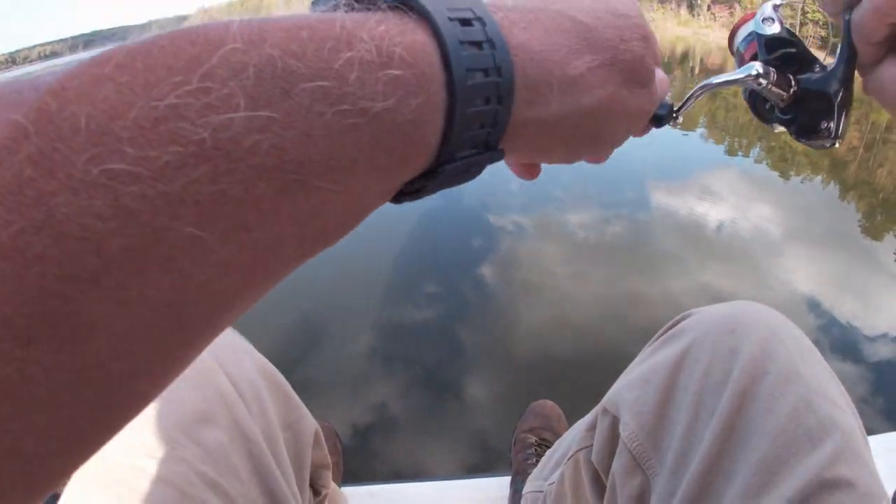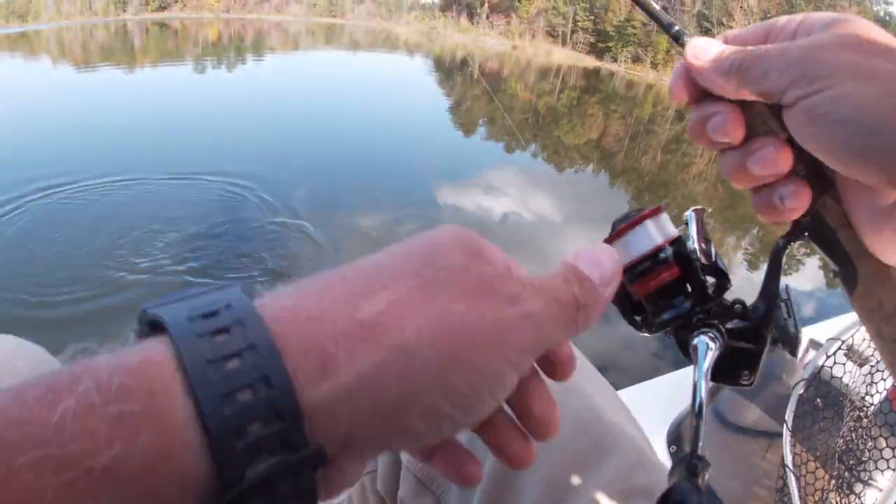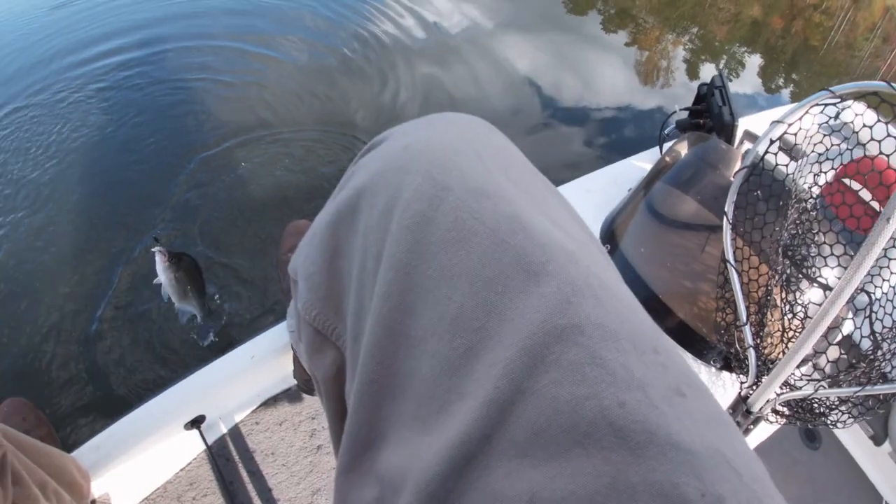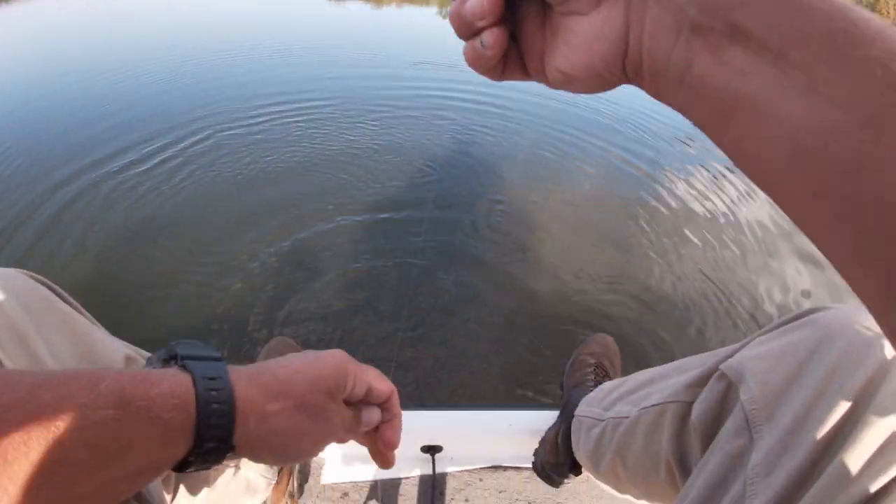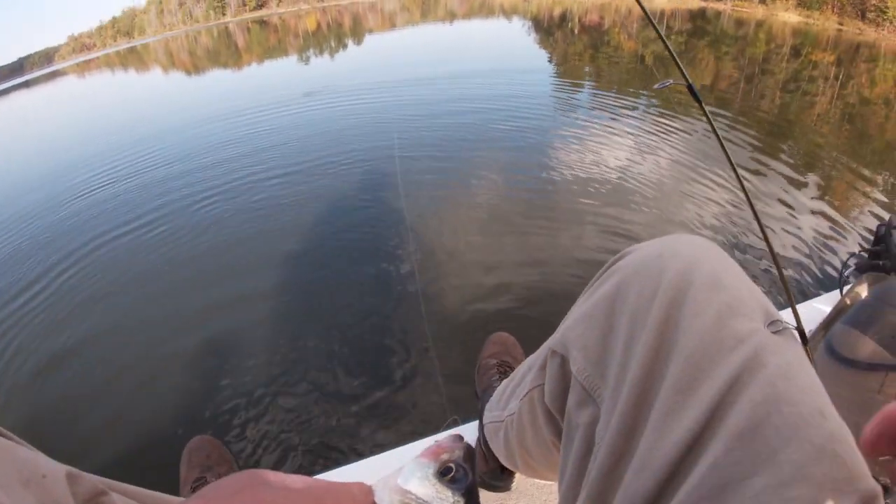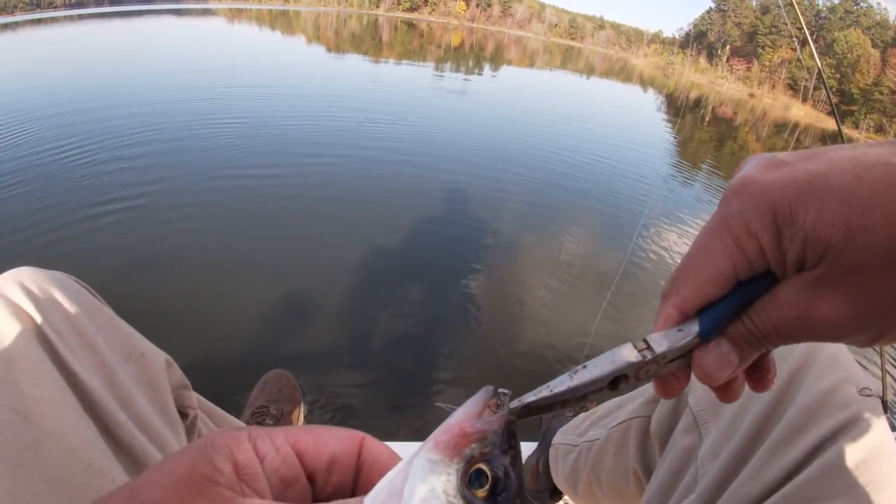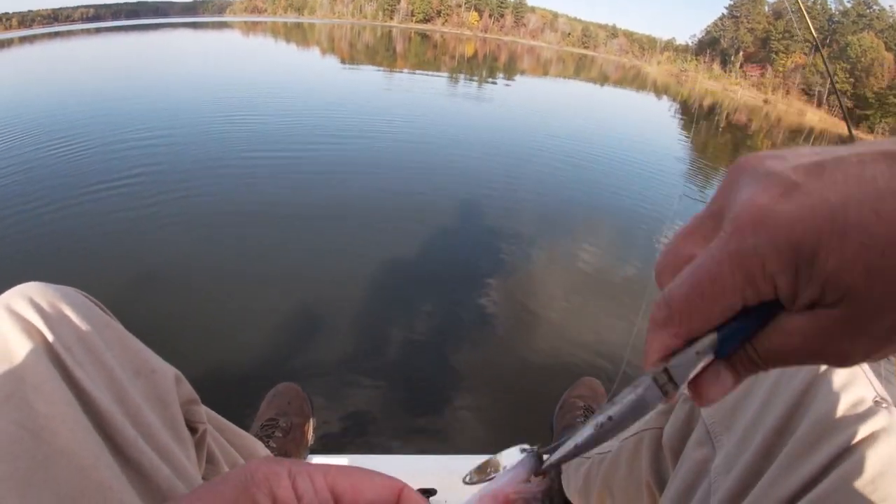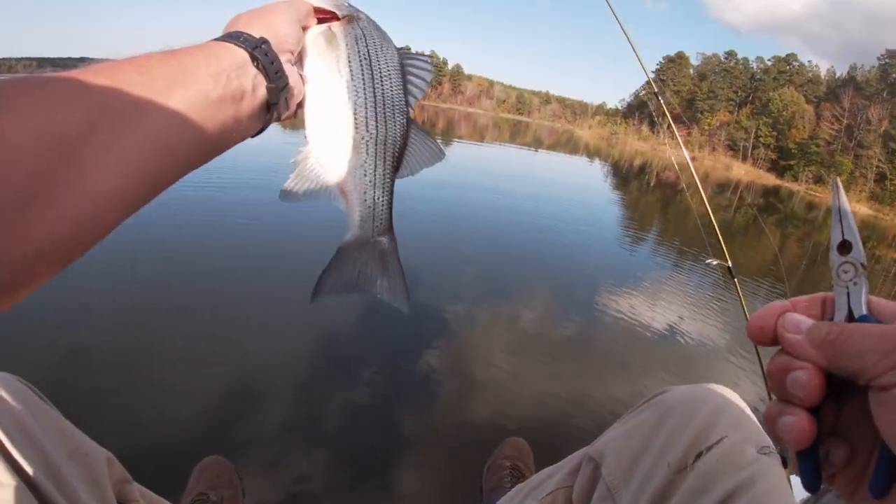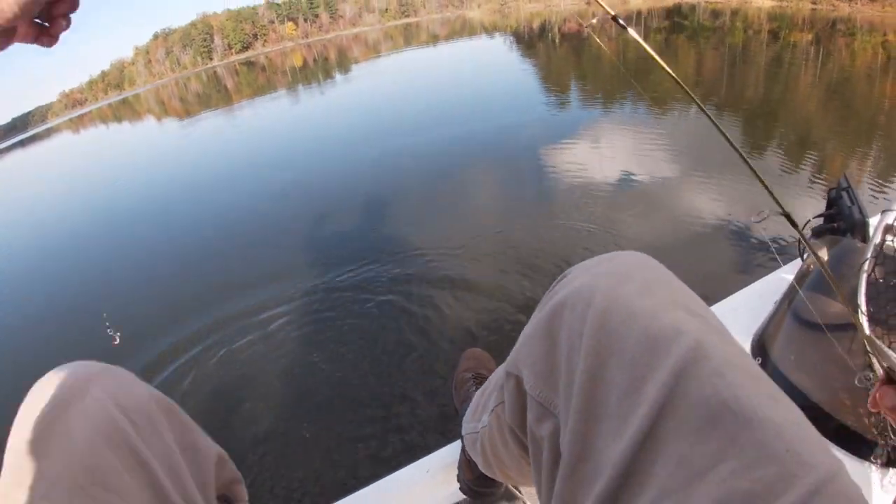Oh, and that's a white bass. I figured there was some white bass in there mixed in. Chasing them fish. Pretty old white bass. Thank you, Mr. Fish.